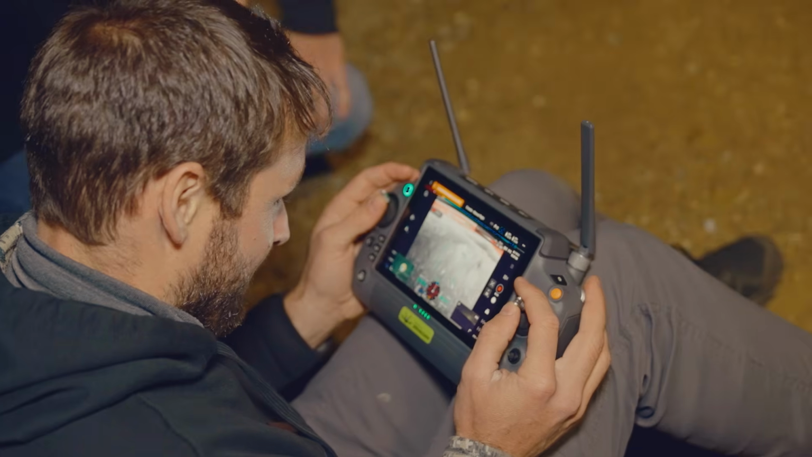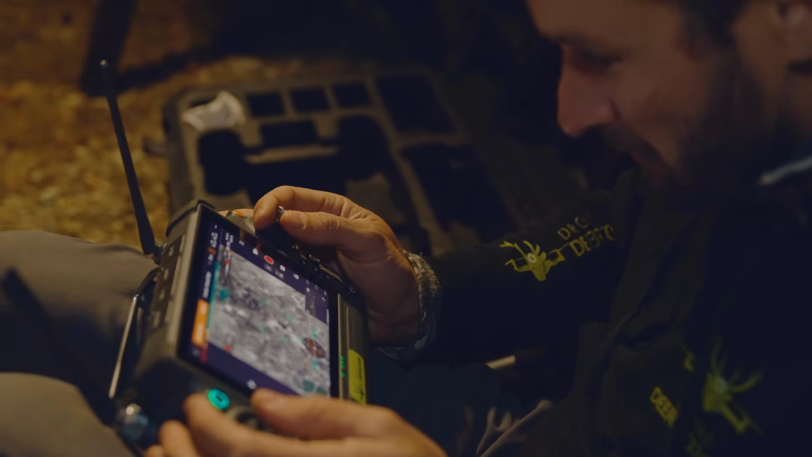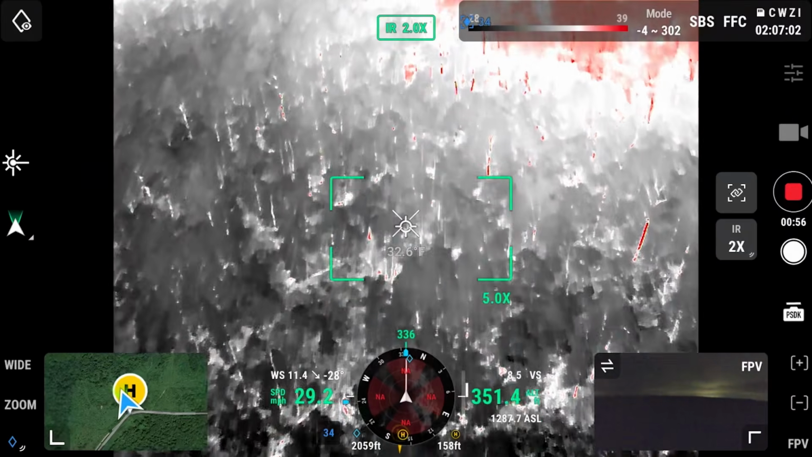Just had some technical difficulties. Brought it back, checked on it, went through a few settings. I think he figured out the issue. Reconfigure it, maybe reboot it. Now it's operating just fine, so we should be finding some deer here soon.